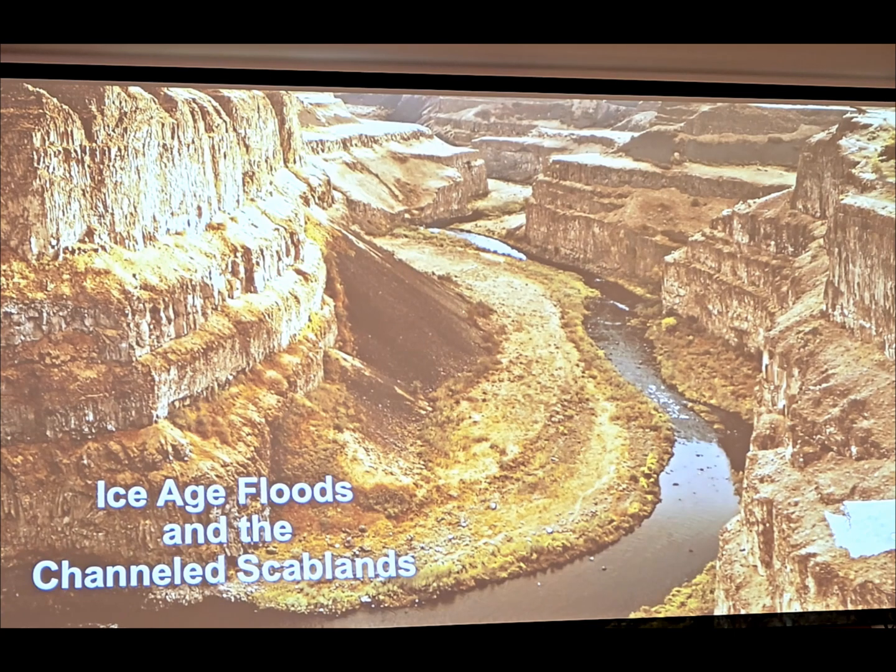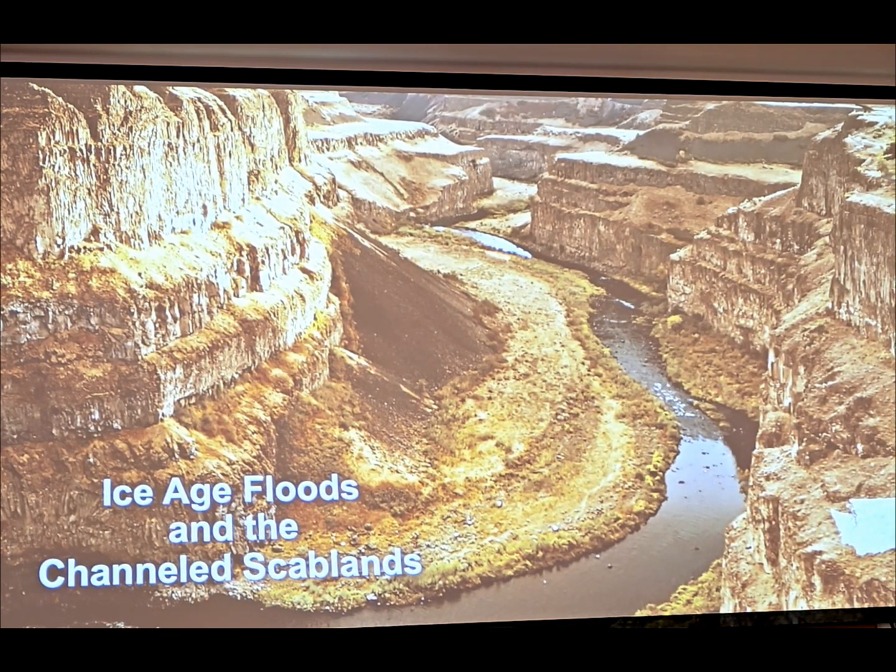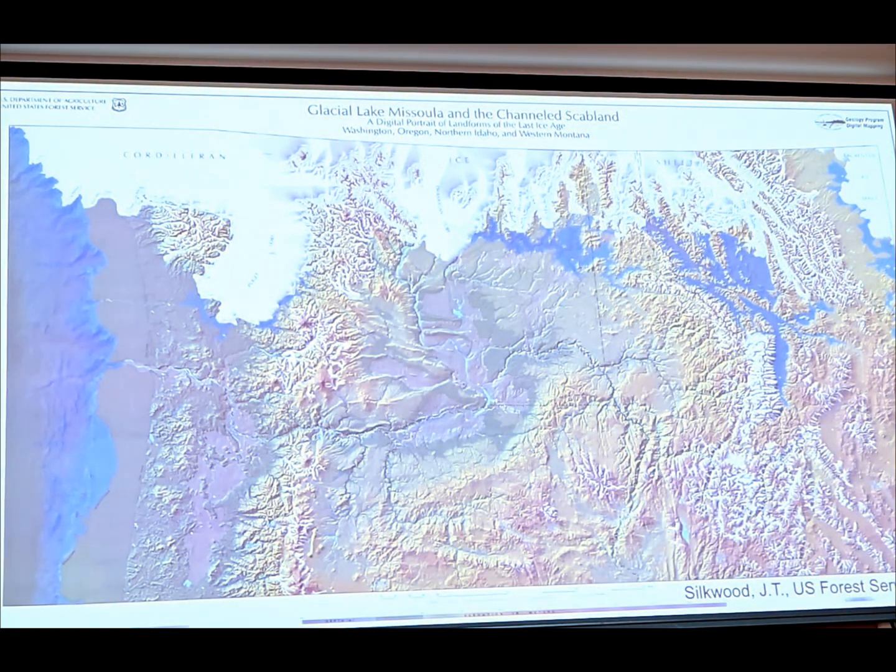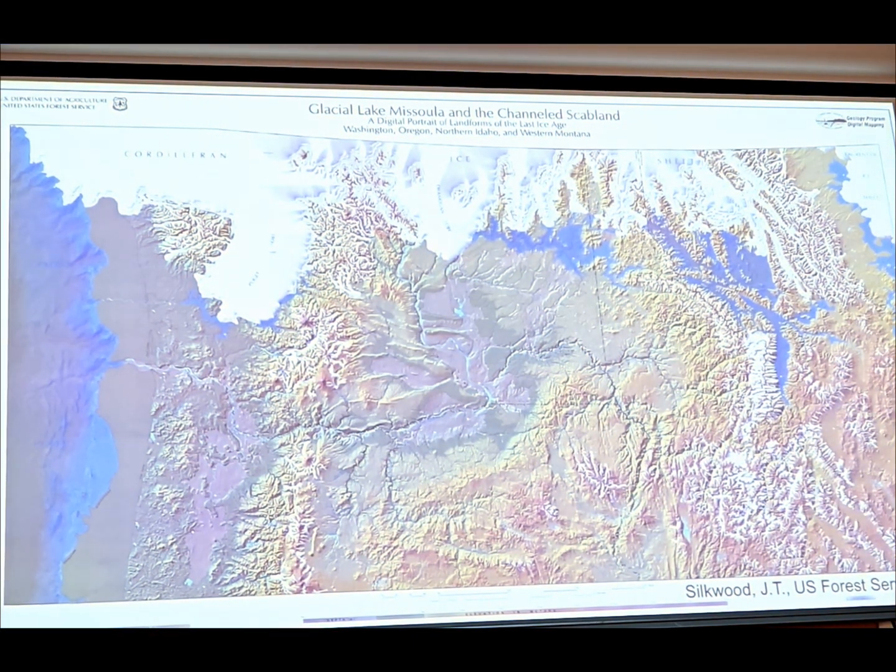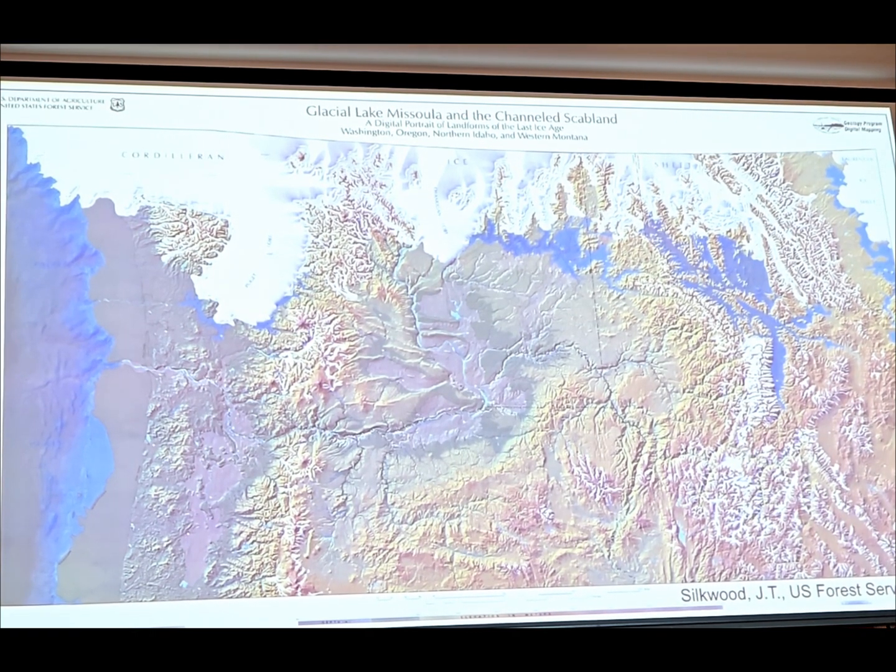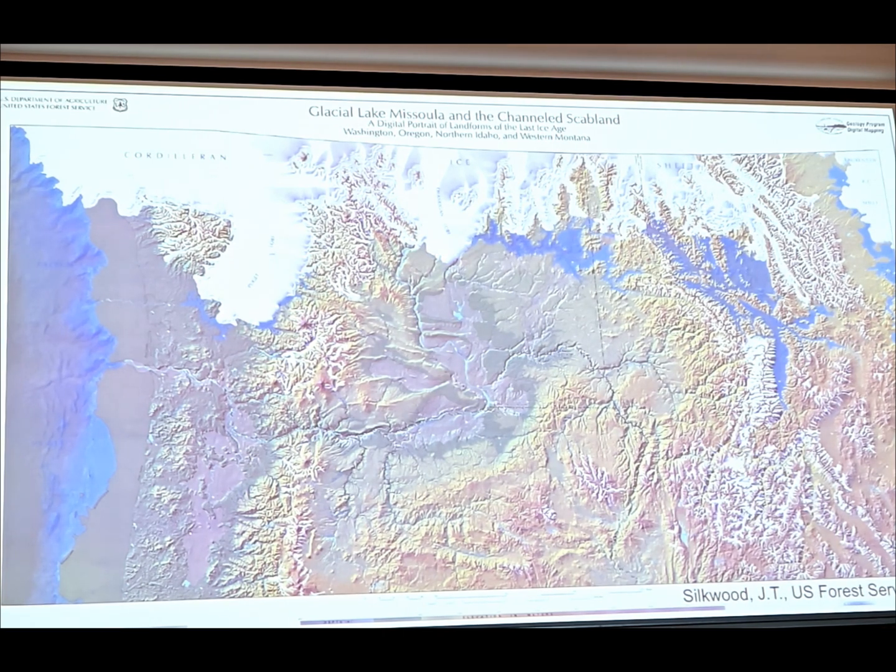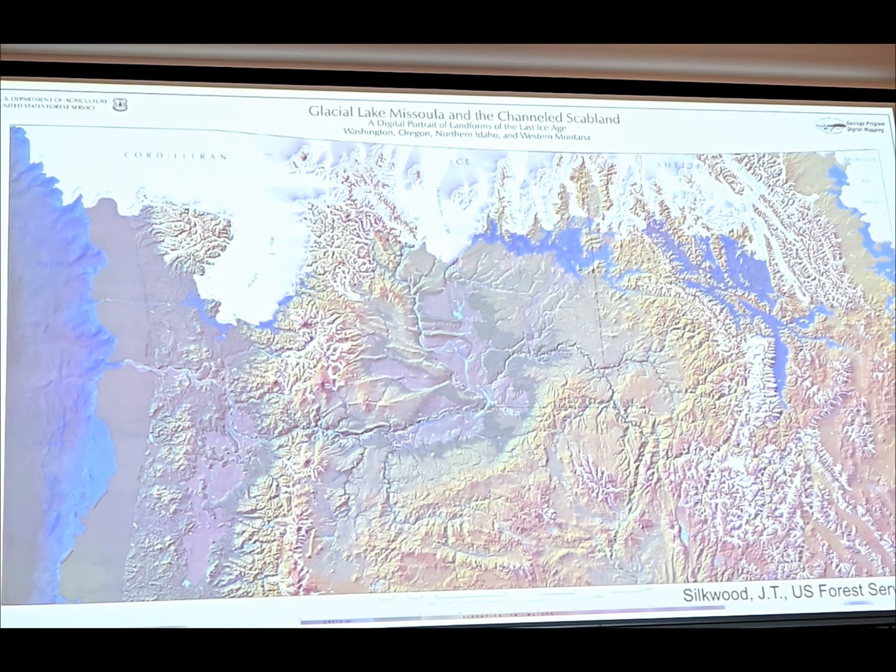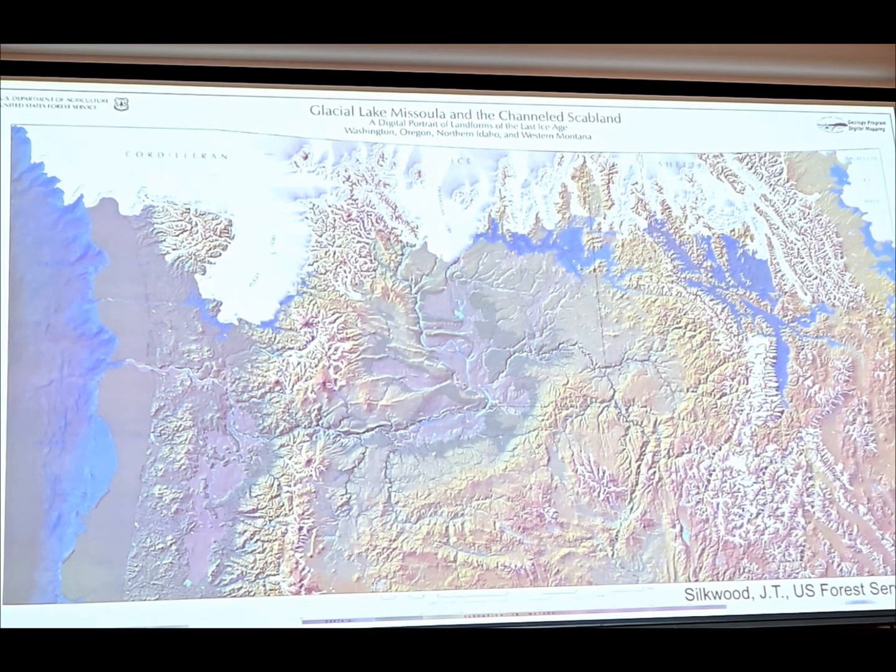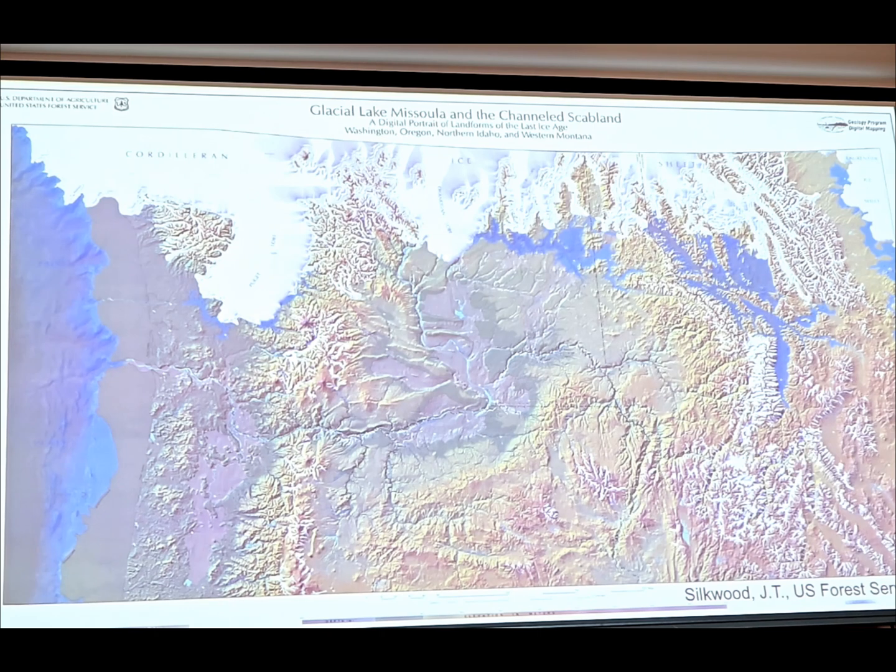Okay, so let's start by heading eastward to discuss the channeled scablands and the ice age floods. Again, tonight I'm gonna show a lot of different maps from going back about a century to modern day. I just want to point out, there's a lot of geologists and cartographers and people that have come before me that have made all this amazing stuff. So I'm going to try to show as many interesting Pacific Northwest maps as I can. There's a lot that I'm not showing tonight that are also really important and great. So just bear with me here.